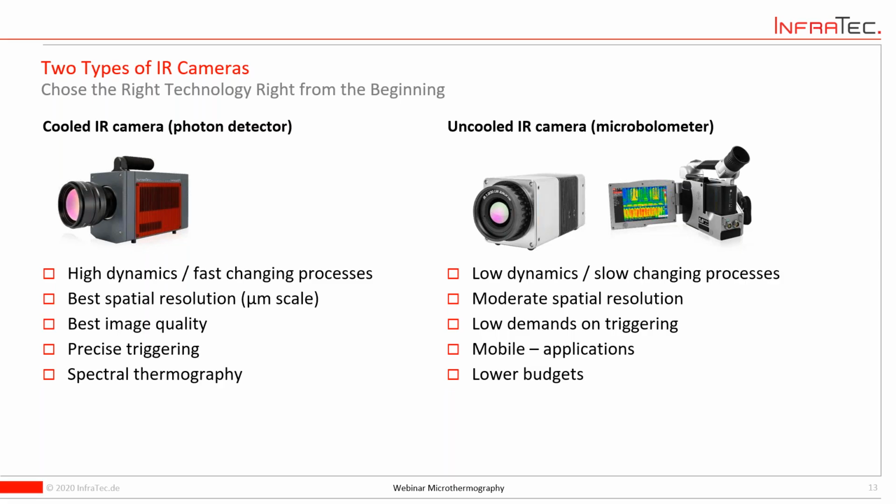These cameras are the top end of the technology currently. So the best image quality is there, the best spatial resolution is there. They are capable of high-speed imaging, high-speed data acquisition. They are also capable of spectral sonography. So there are a lot of technical details making life easy for you.